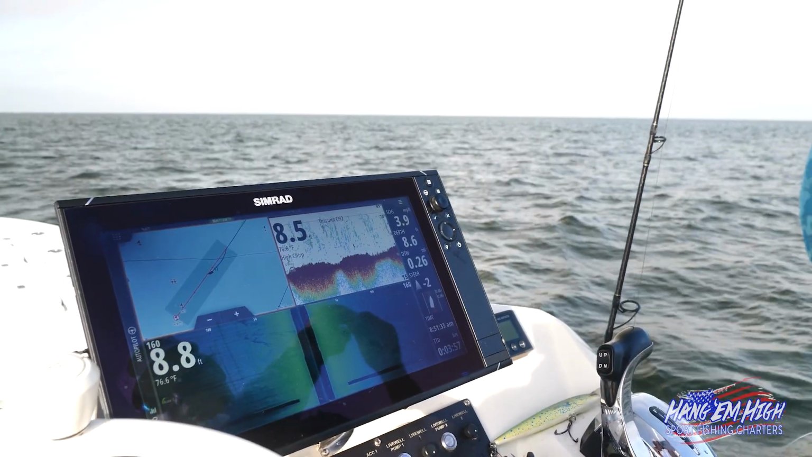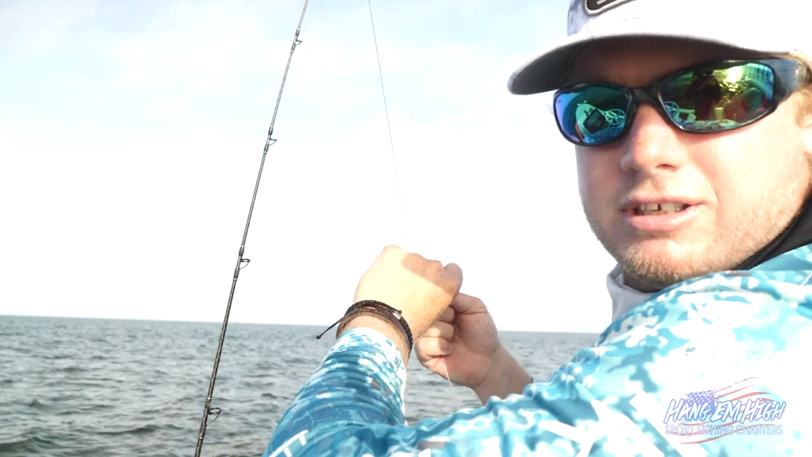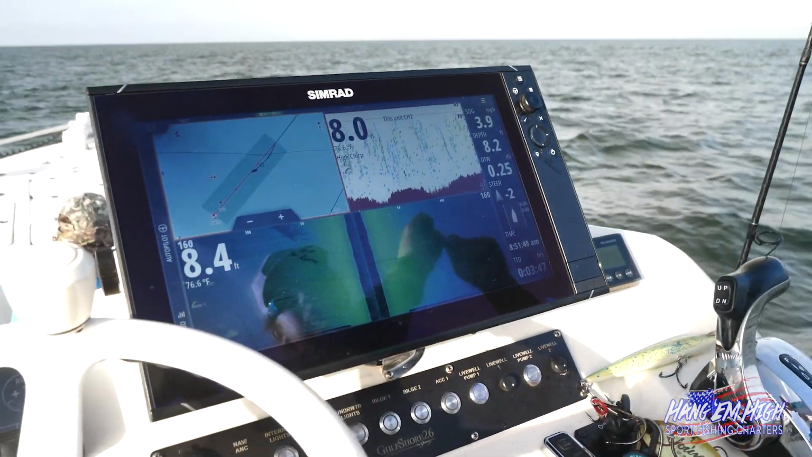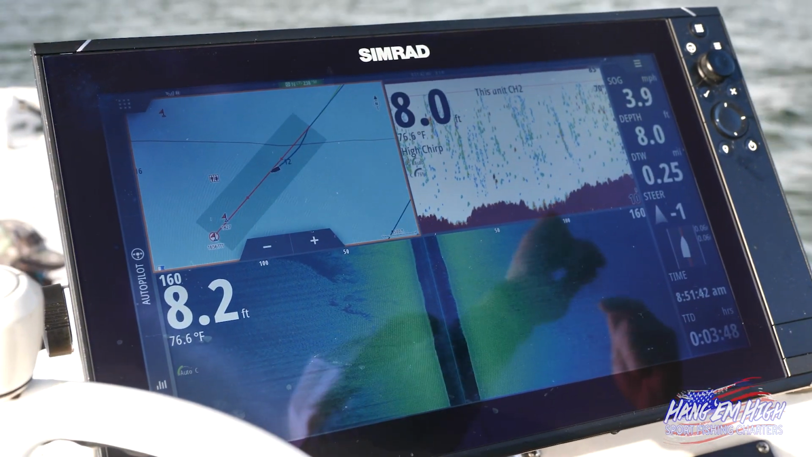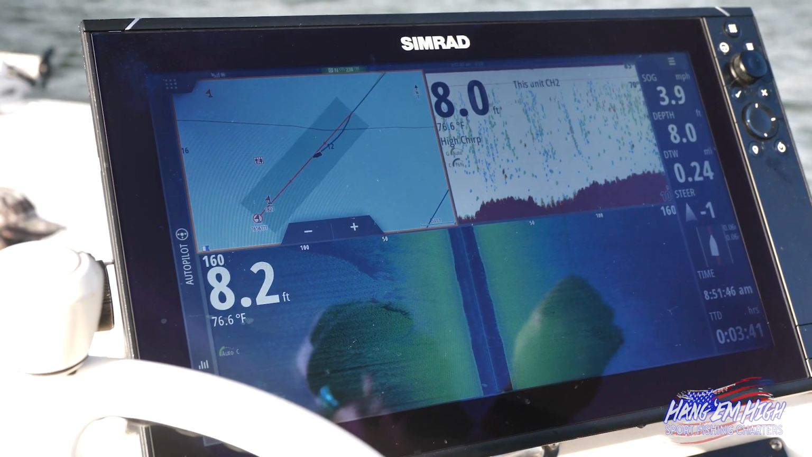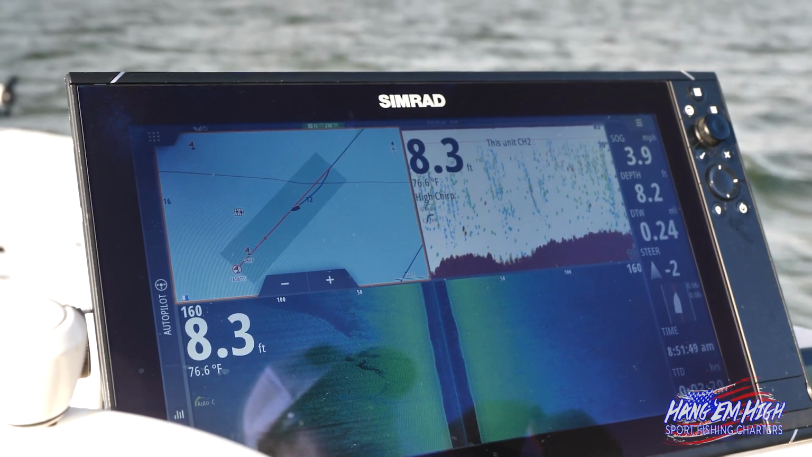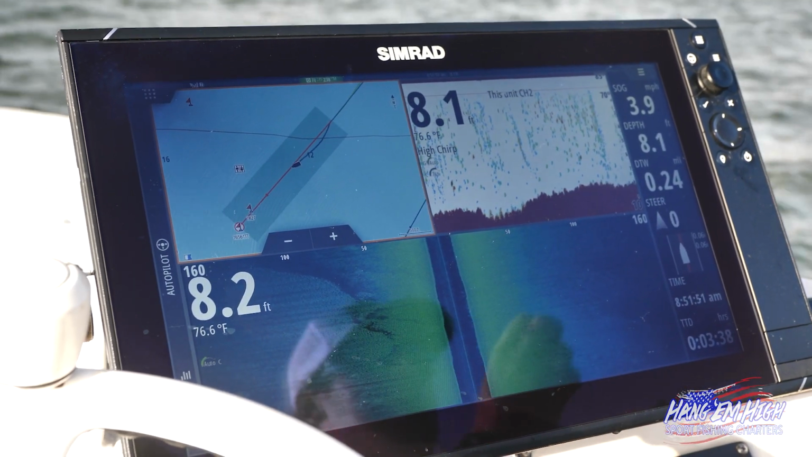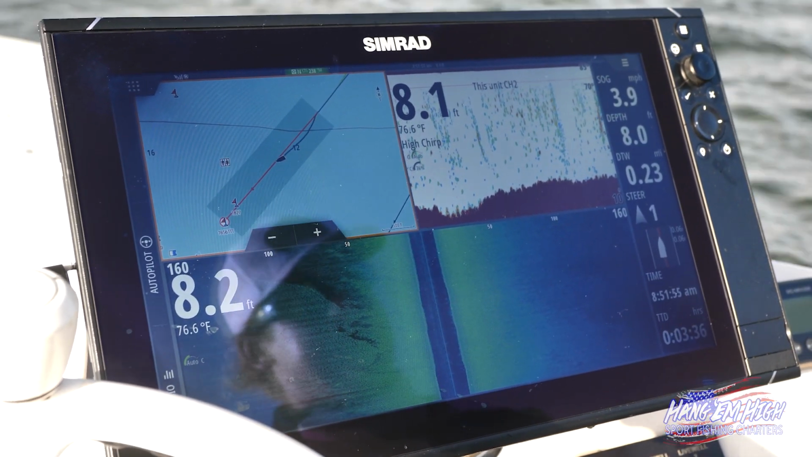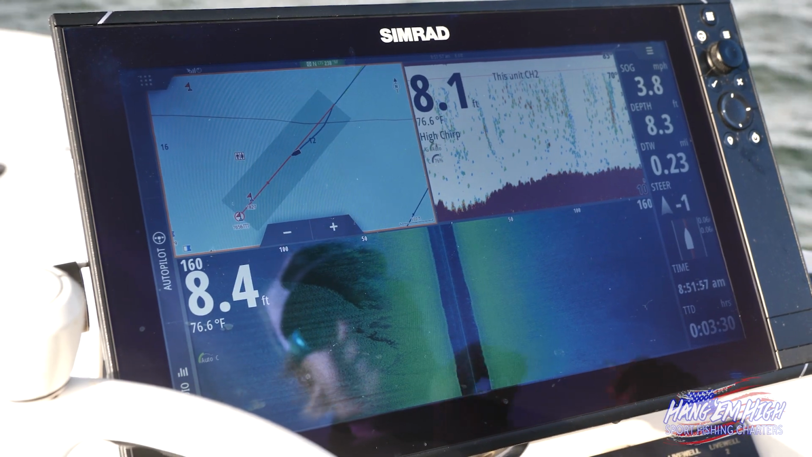So today we're going to be talking about how to use your electronics to find different spots. Right now I'm pulling up to a waypoint that I've caught a lot of fish trolling at, just a small little ledge. We're going to give you a little bit of insight as to what we're actually looking for, but also how to use the water color and clarity to decide what color we're going to fish.